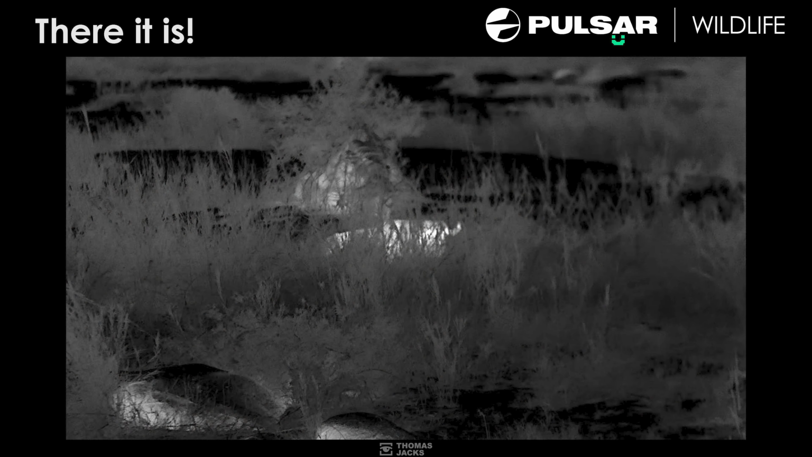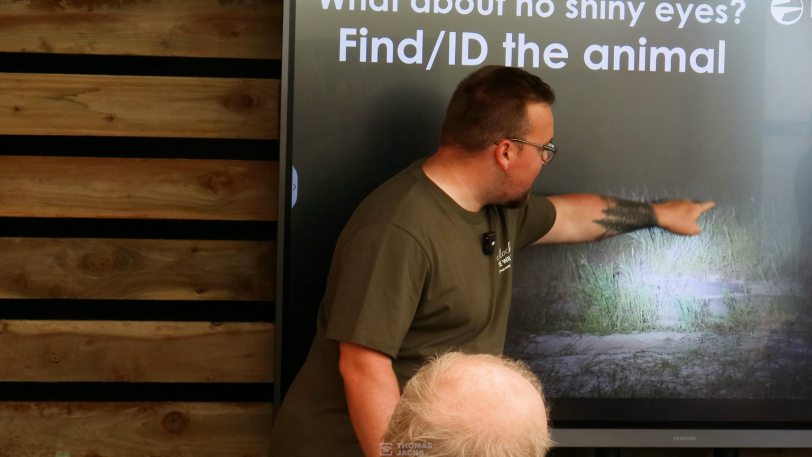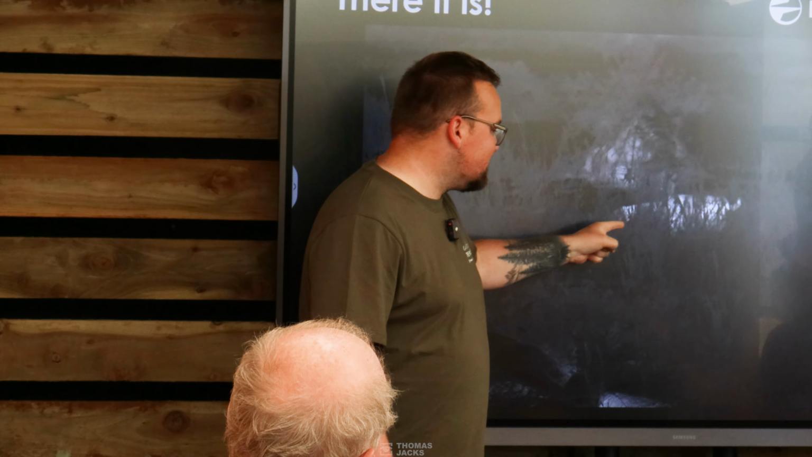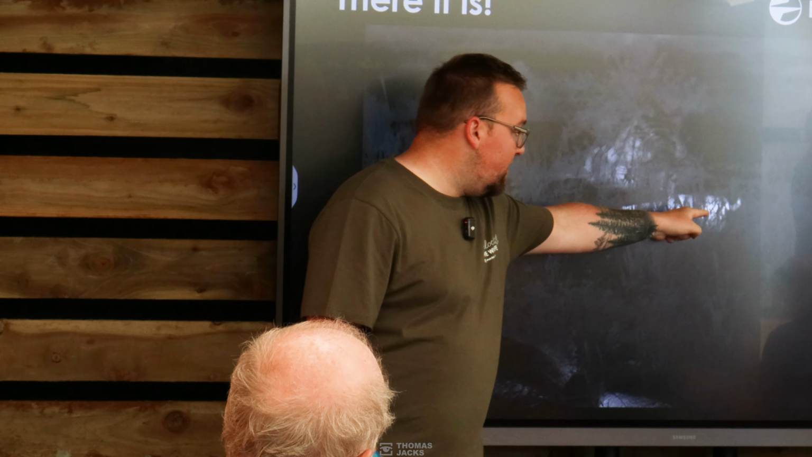Here is the animal right here, this big white blob. Now, if I take you back a little bit, there's a rock here, which you can't see very well. That rock right there. Skip it forward, that is the rock. So the rock has been baking in the sun all day, it's a little bit hot. But this animal right here is lying just behind this grass. There's no eye shine, but it's looking directly at us. Can anybody tell what this is?